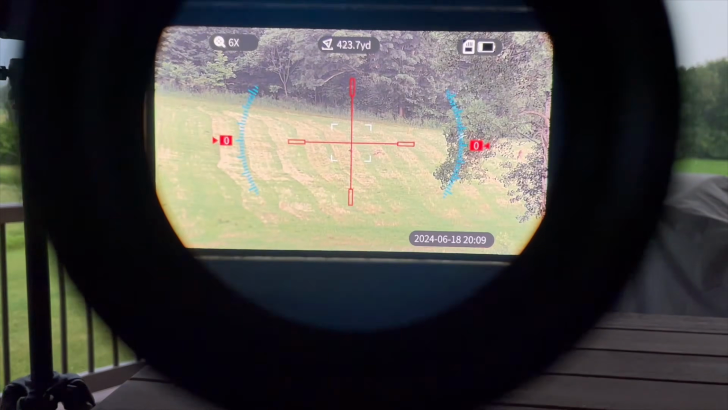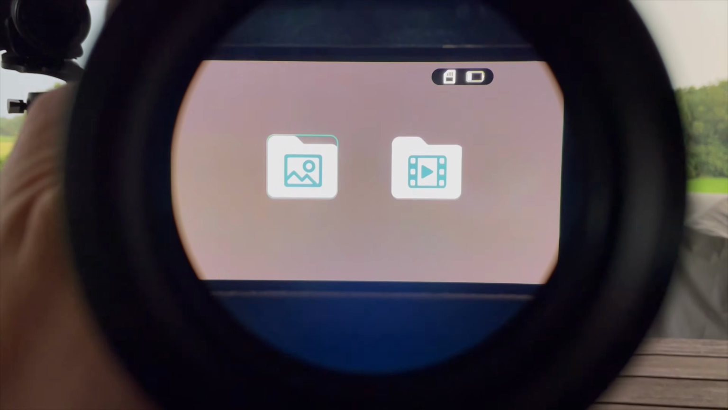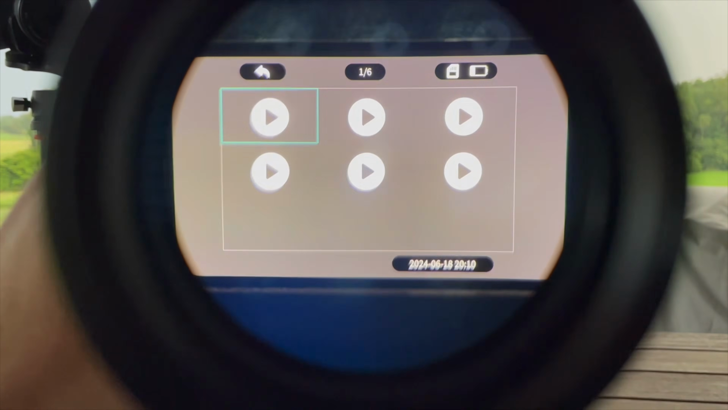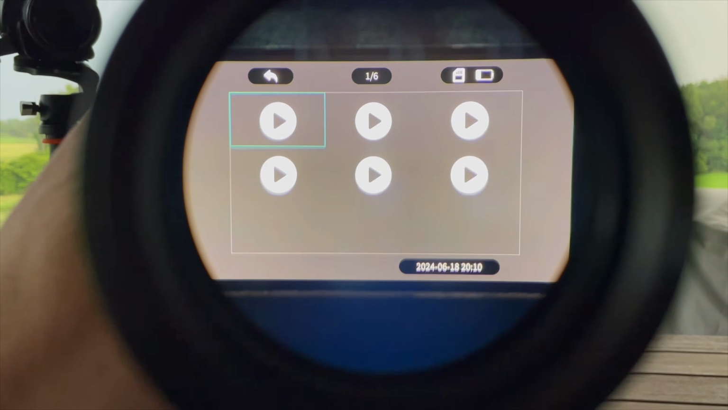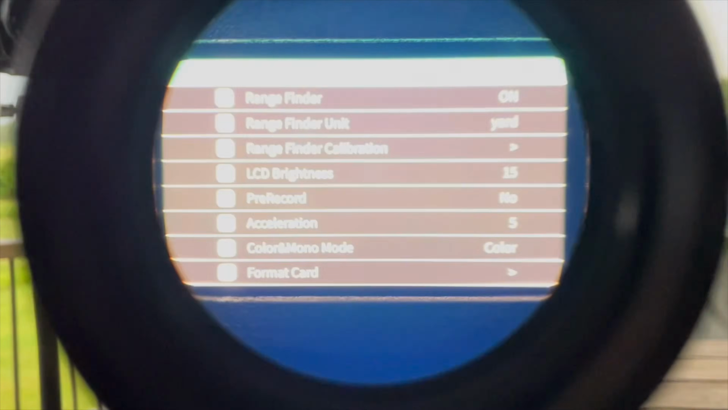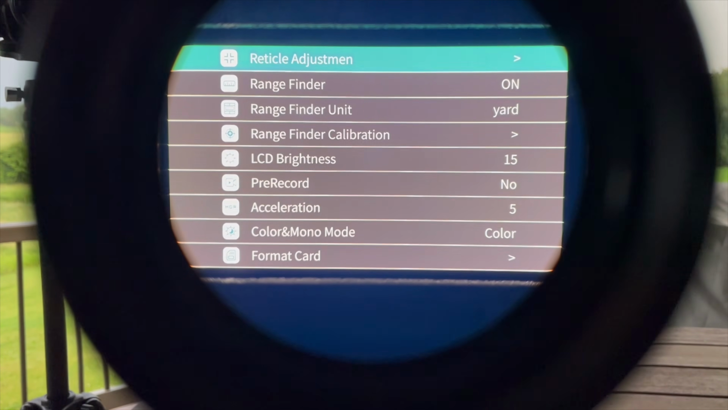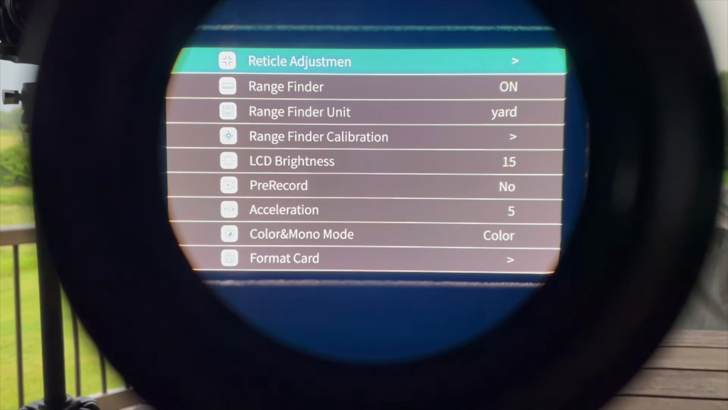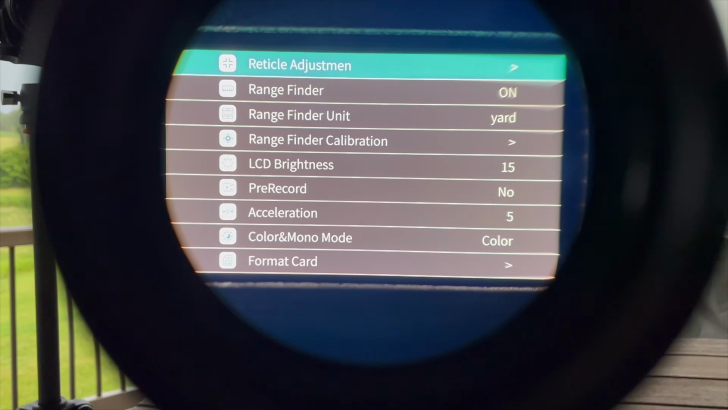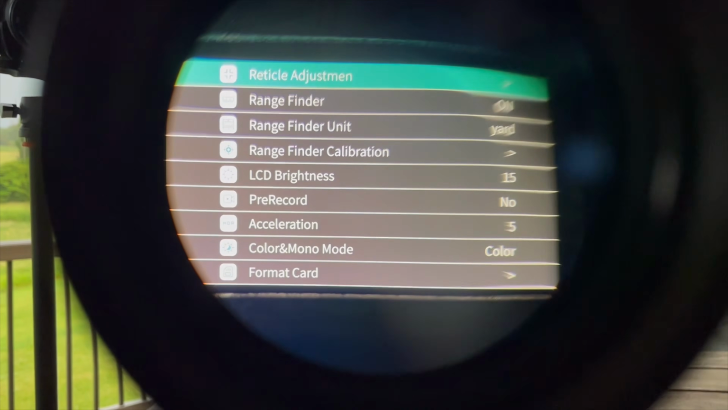Let's go ahead and look back at some of the settings here. So right here is where you can review the photos and videos. So now it's loading all the videos that I've taken. So there's one of the videos right there. Okay, so now we're back on the main menu here. So you have your reticle adjustment. Like when you're sighting the rifle in, which we're gonna do tomorrow, we'll have to adjust that reticle to make sure our zero's on, and I'll show you how to do that. It's super easy to do.